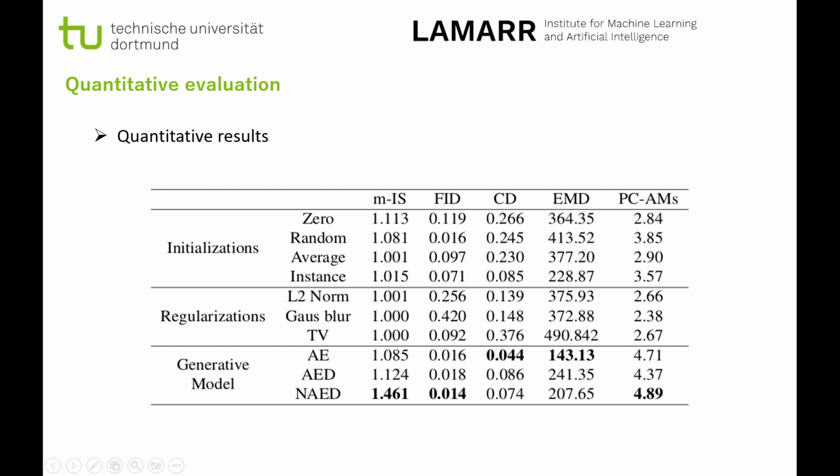Here are the results of the quantitative evaluations on the proposed AM methods, taking into account the three factors mentioned above, showing that NAED is the best point cloud AM method yet, which is superior in terms of diversity and stability.